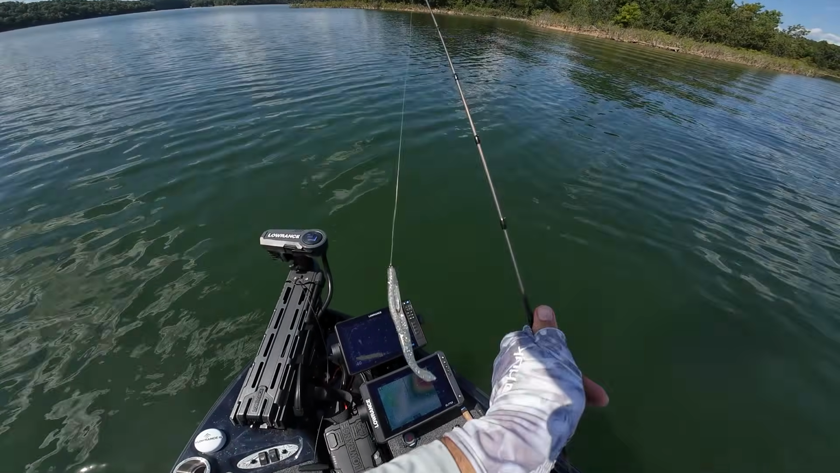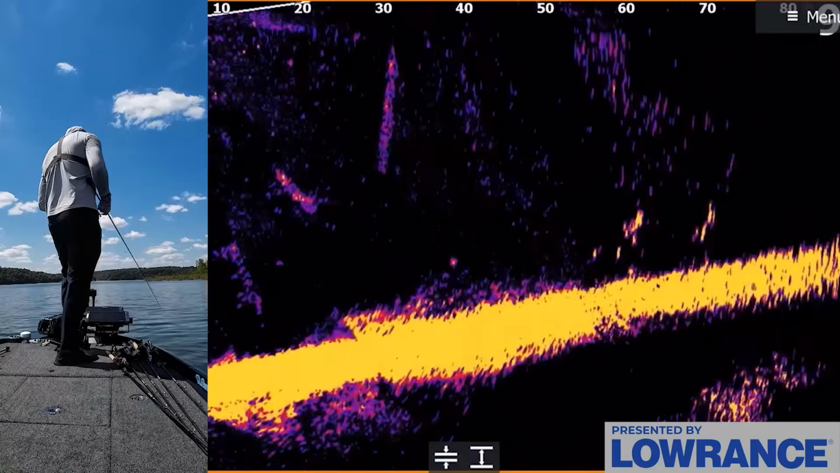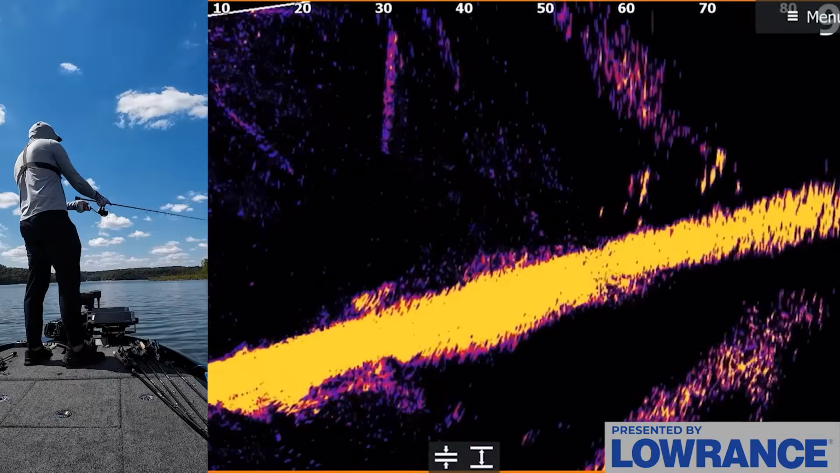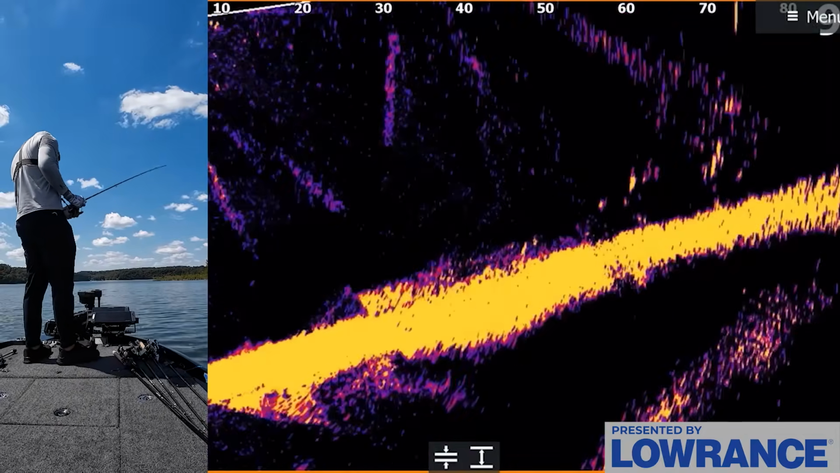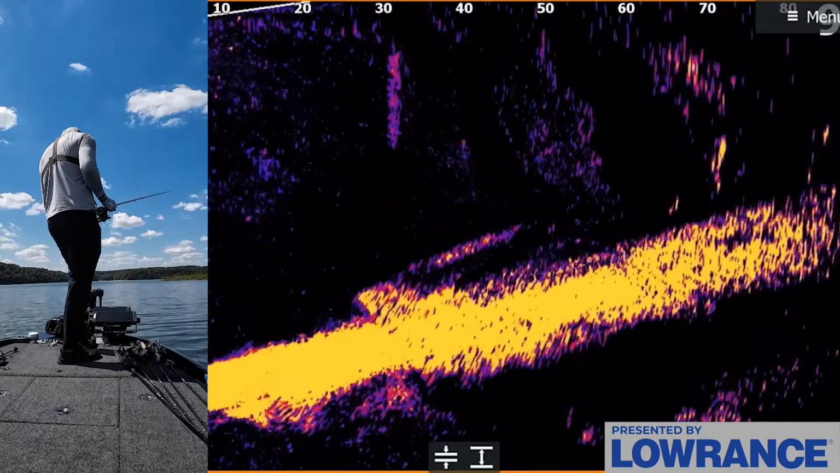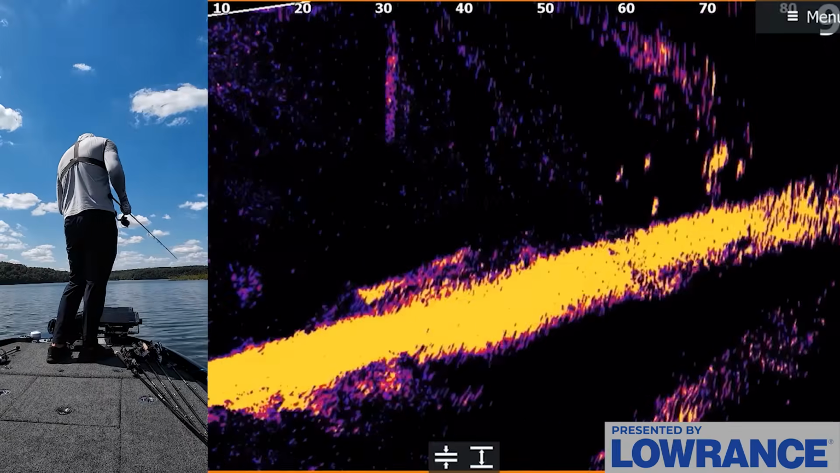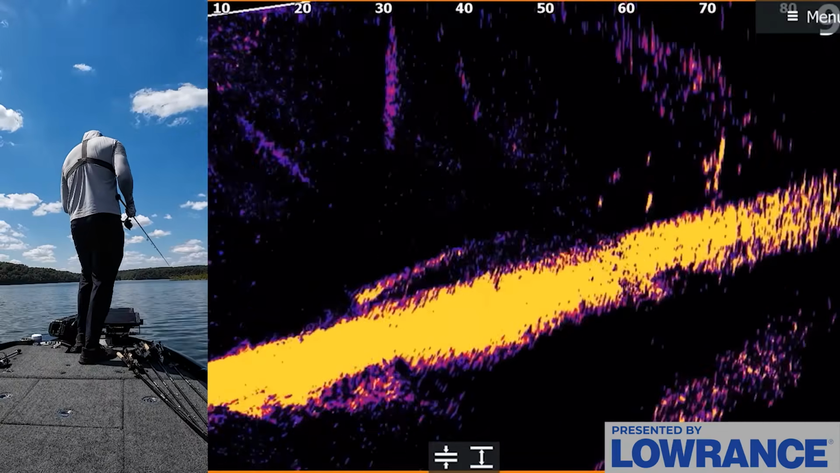Again, you go through more of them, but to me, it's worth it because they eat it so well. And they're just going right back to the spot right up there that we marked, right on our waypoint. So that's really cool that they're not spreading out too much. Sometimes these fish will spread out and leave an area, but it's almost like they're getting right back into it at 70 feet.